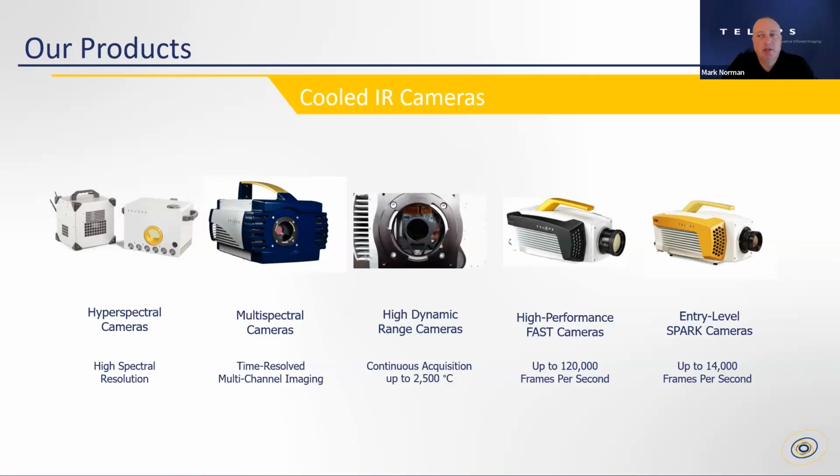very dark situations. As we go toward the right, you see our very fast cameras, and these can be used to acquire infrared images over 100,000 frames per second. So very fast imaging, if that is the need for your application. And then towards the right, we have our entry-level cameras for more basic applications, if a customer is in the need for infrared imaging, but not the need for the terribly high performance that the other cameras offer.